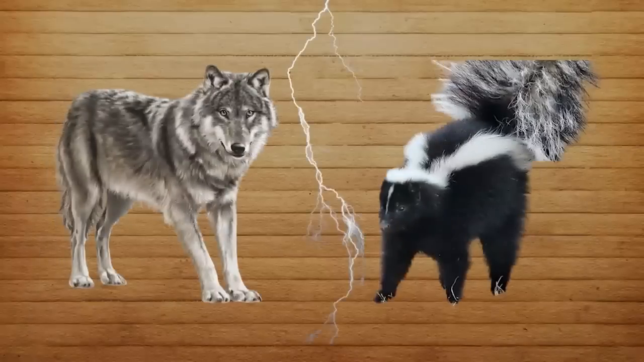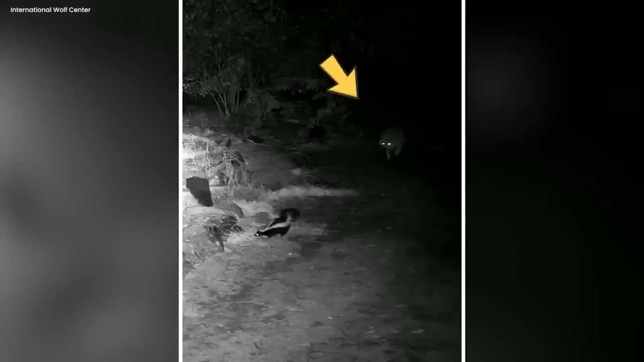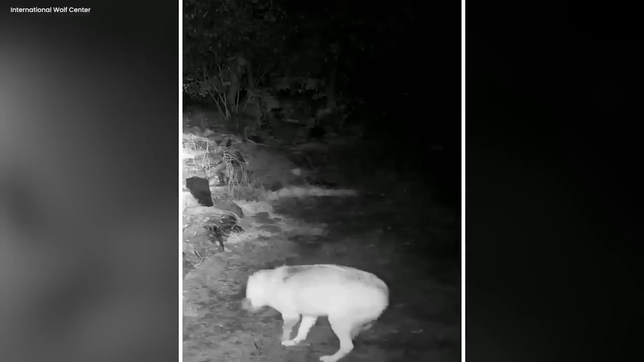Hunting gone wrong. Have you ever heard about a gray wolf hunting a skunk? Well, the other day, a trail camera recorded a fascinating incident that happened in the middle of the night. Apparently, a gray wolf was stalking a skunk and attacked it from behind, thinking that it would be an easy prey. However, things didn't go as planned.